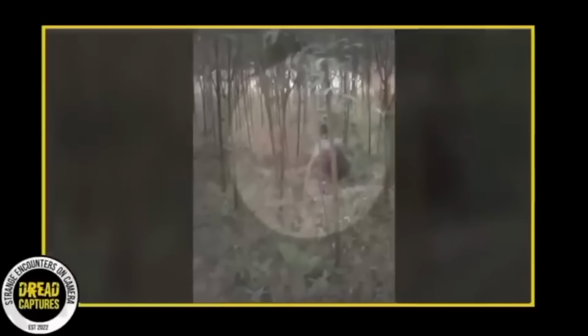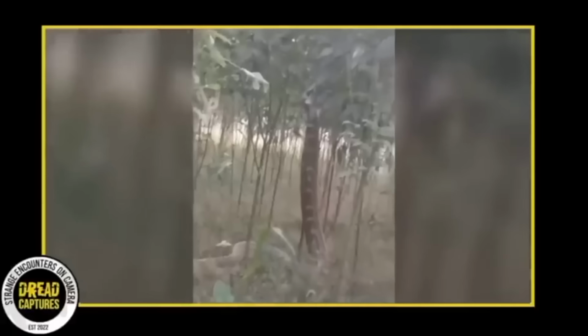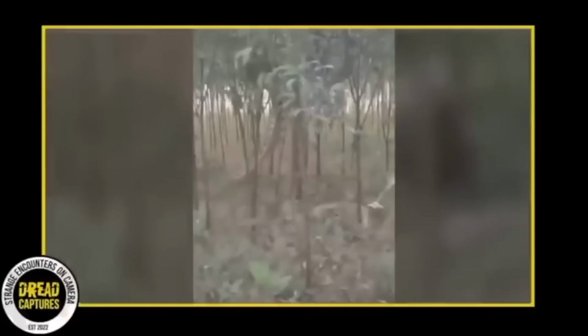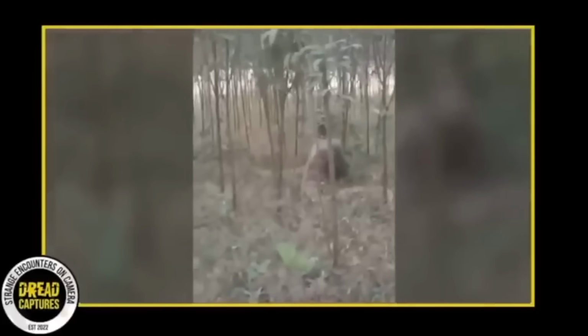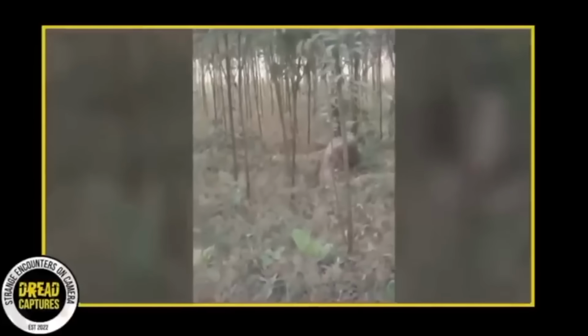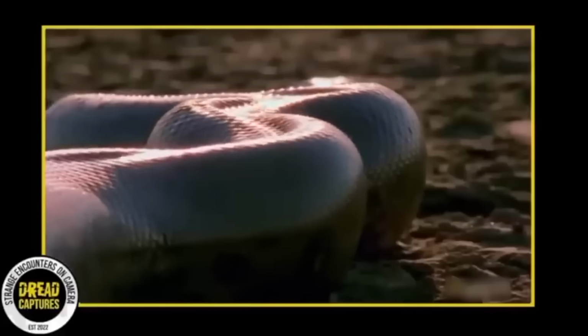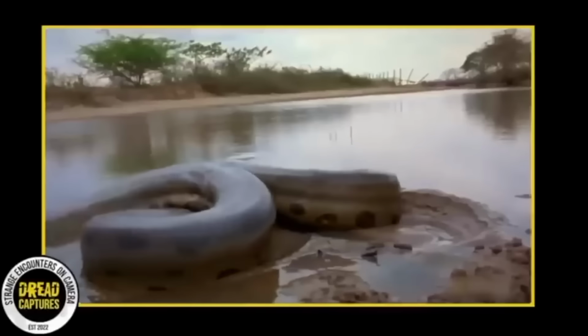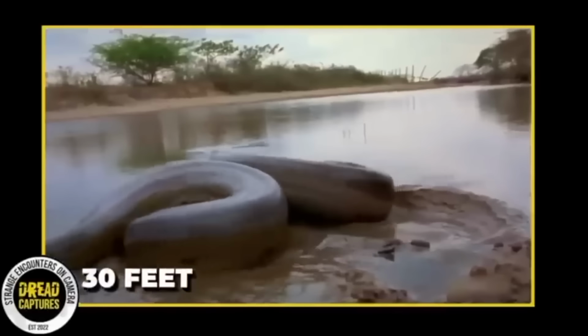On average, adult female anacondas typically reach lengths of around 15 to 20 feet and can weigh between 200 and 300 pounds. However, exceptionally large individuals have been recorded, with some reports claiming weights of up to 550 pounds, or 250 kilos. Snakes that big also have the potential to reach lengths of over 25 feet.